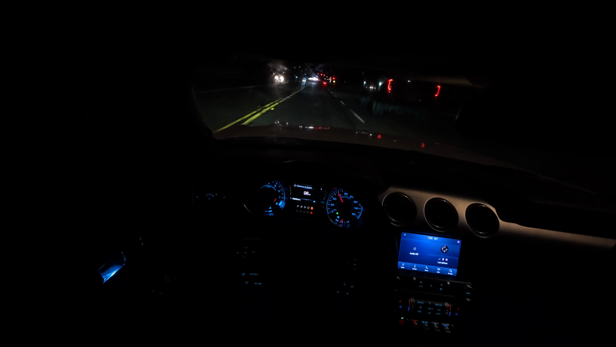Hopefully it doesn't look bad, just because the windshield's very bad. I don't know what's up with it, but I need to give it a real good cleaning. But yeah.